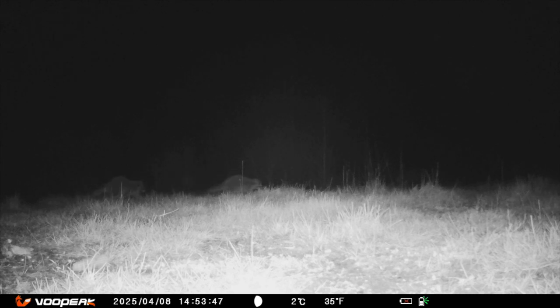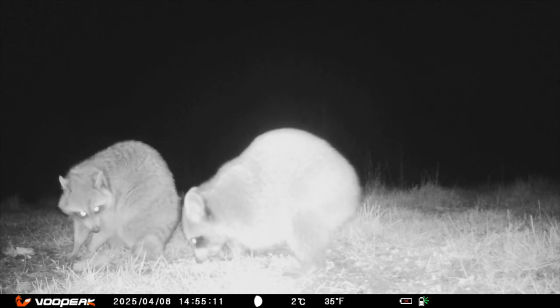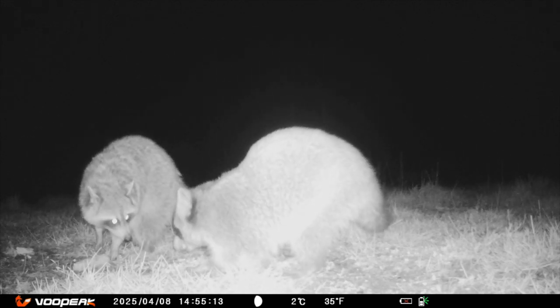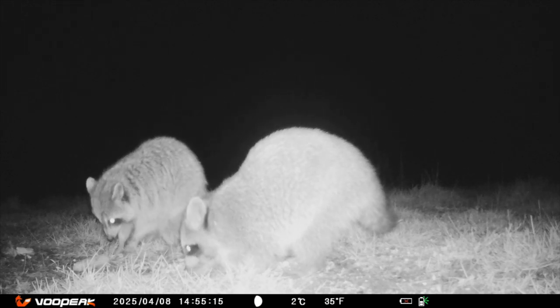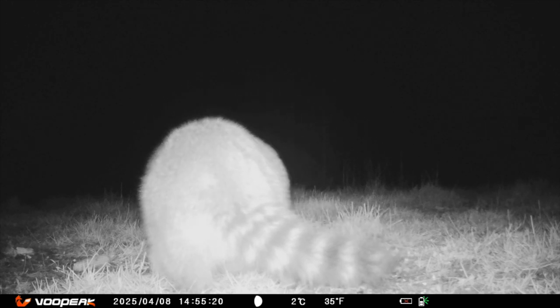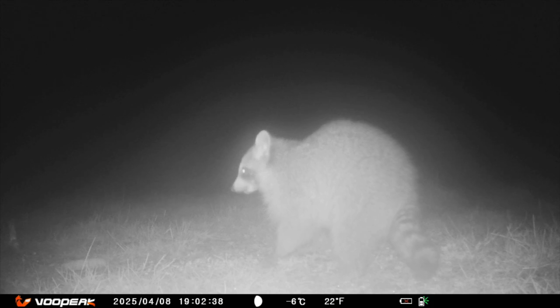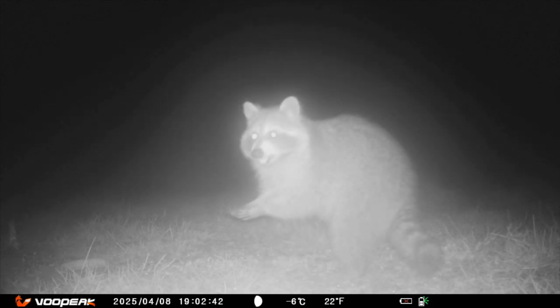Raccoons with their cute masked faces and clever paws. This is where they call home, in this spot, in this area in the woods. They have their paths and their little trails that they travel to get where they're going, but things are familiar. It's home. But you always need to be aware of your surroundings. This raccoon's not sure everything's okay, staying alert in the dark of night.